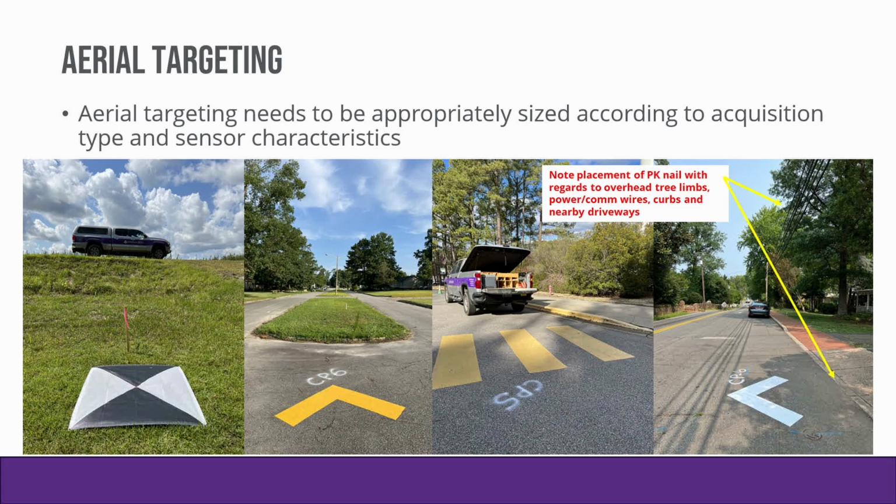Aerial targeting really needs to be appropriately sized according to the acquisition type and sensor characteristics. Some sensors are very sensitive to the size of the panel target that's used, which is why you see that large 4x4 iron cross panel target on the far left.